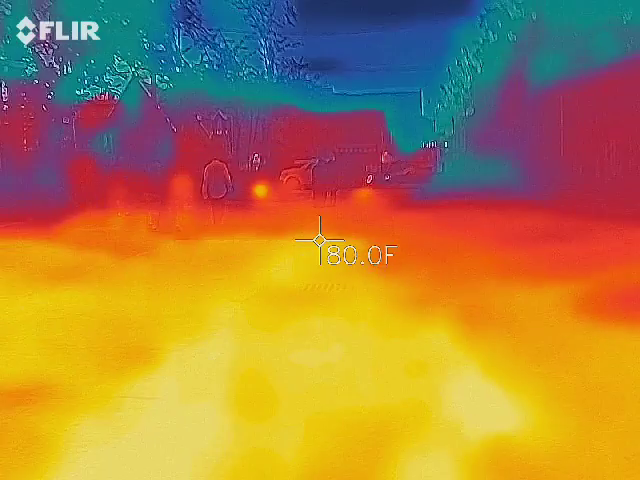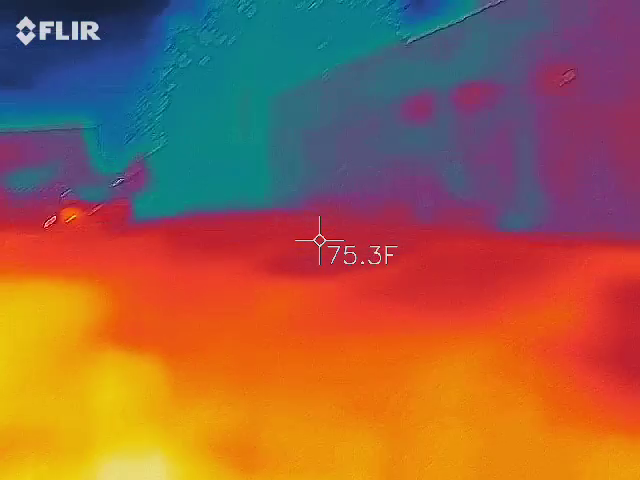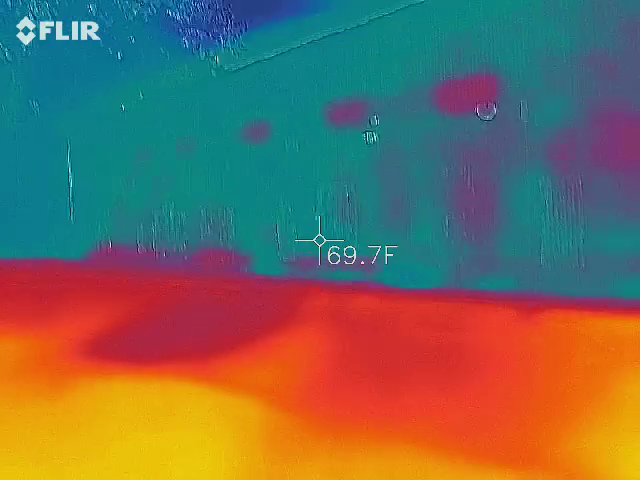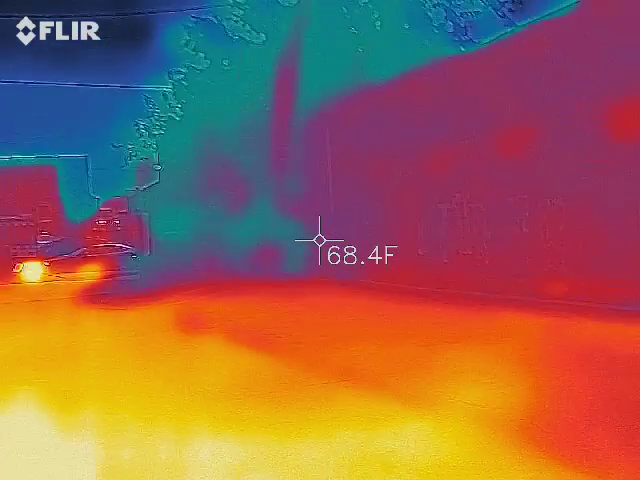Slow. Yeah, I'm afraid I'll go too fast. Go to the right, go to the left. See if there's something up near the building. There's something just in the air.